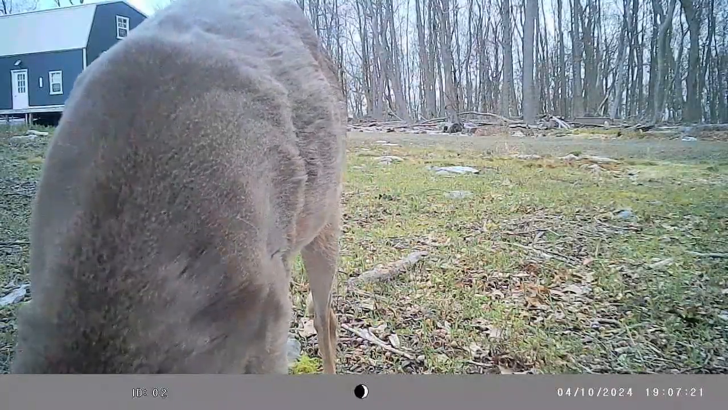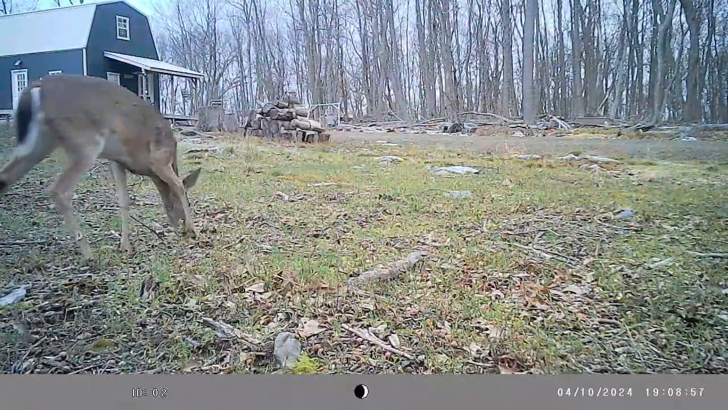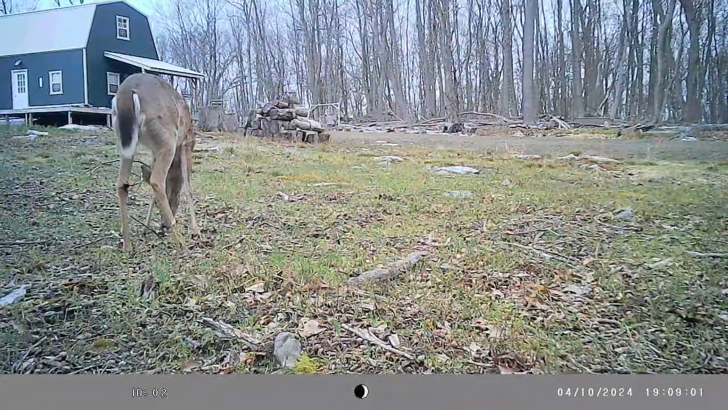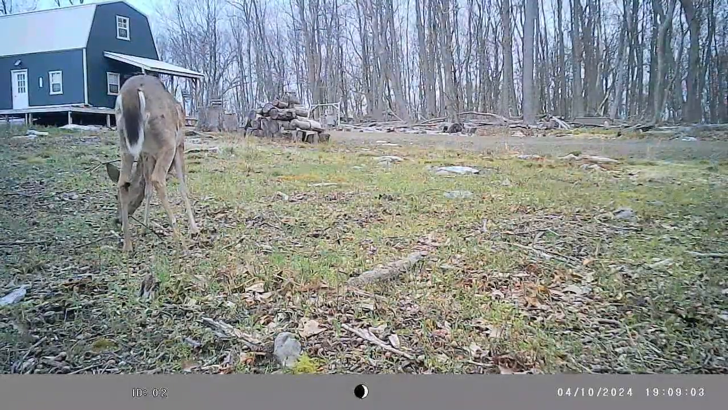And this was April 10th. She kind of looks like she may have a little bigger belly on her where she may be pregnant, but it's a little early yet to tell.